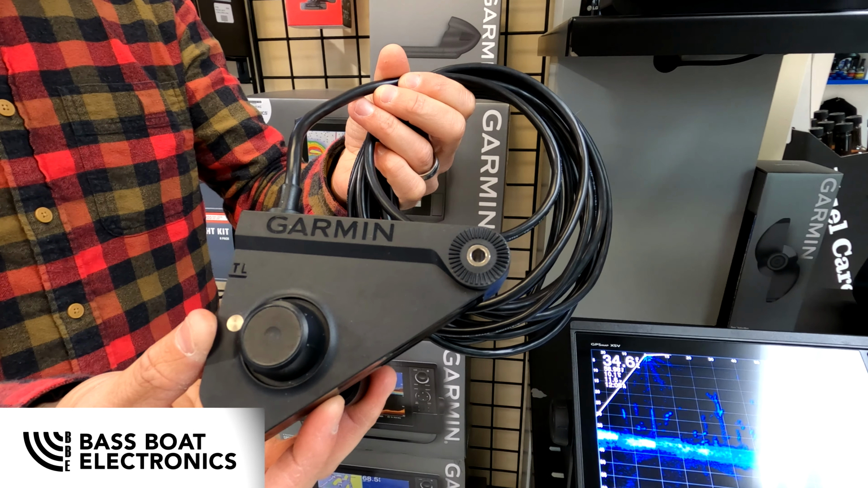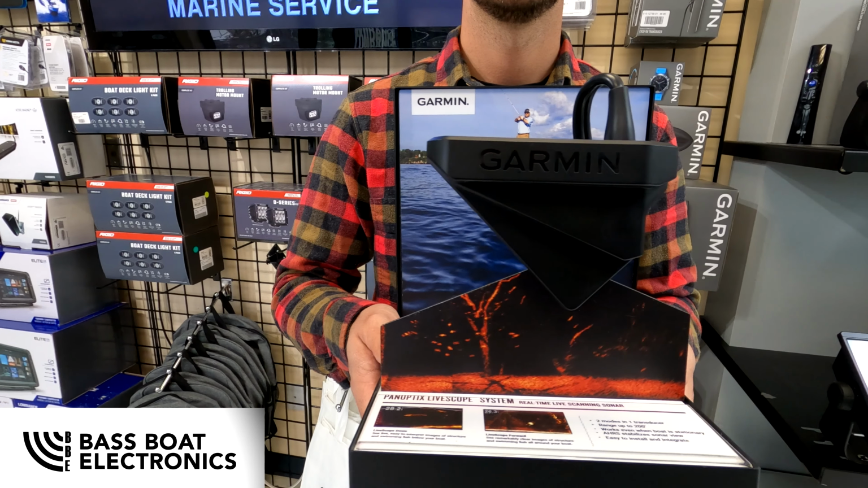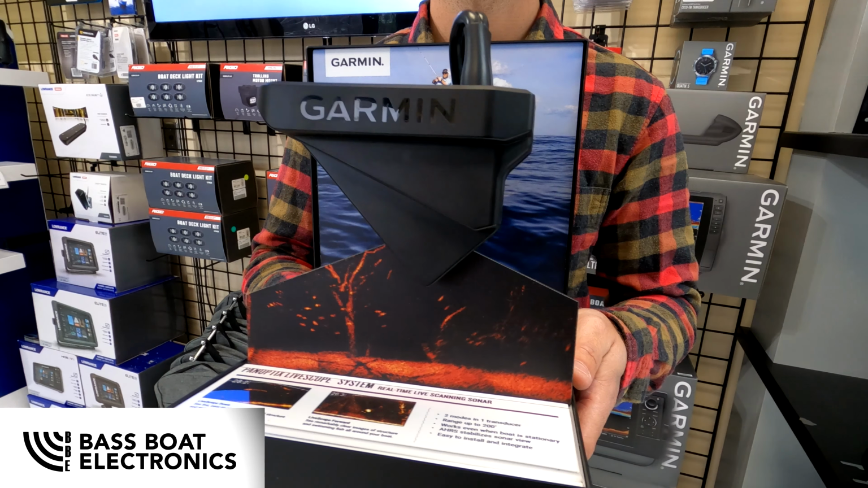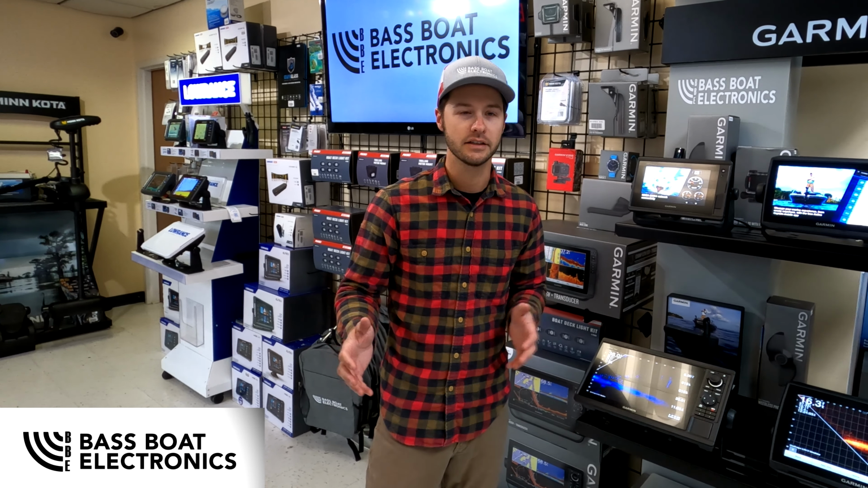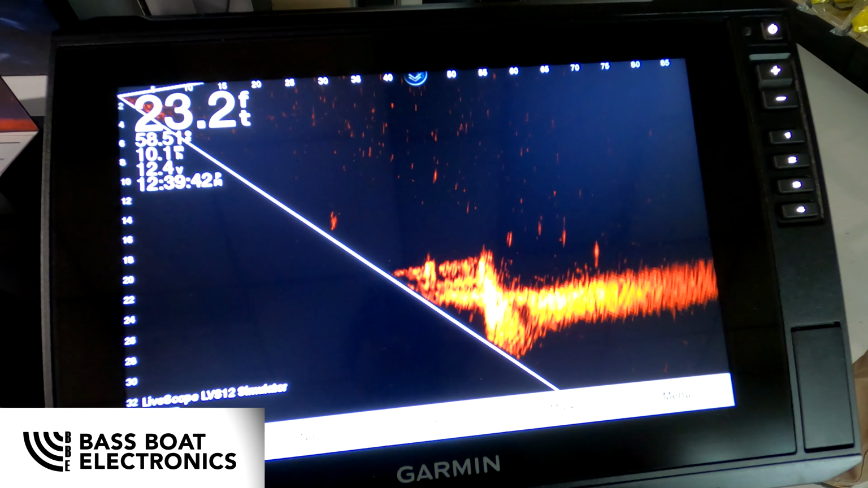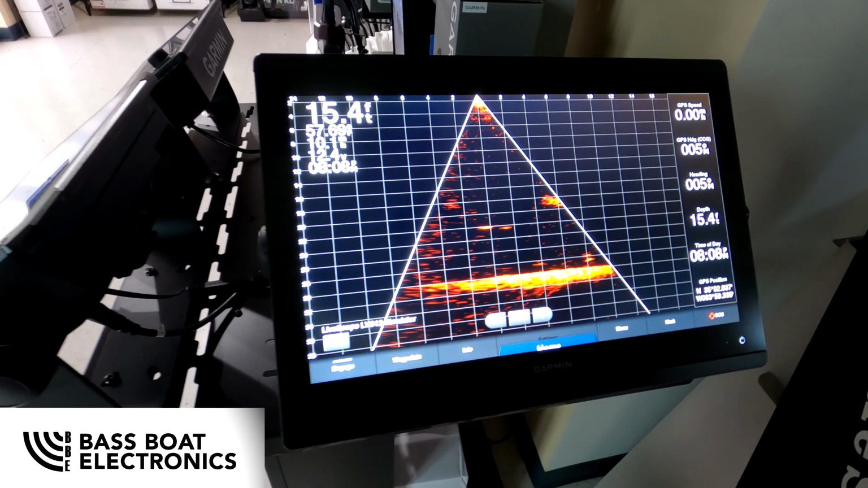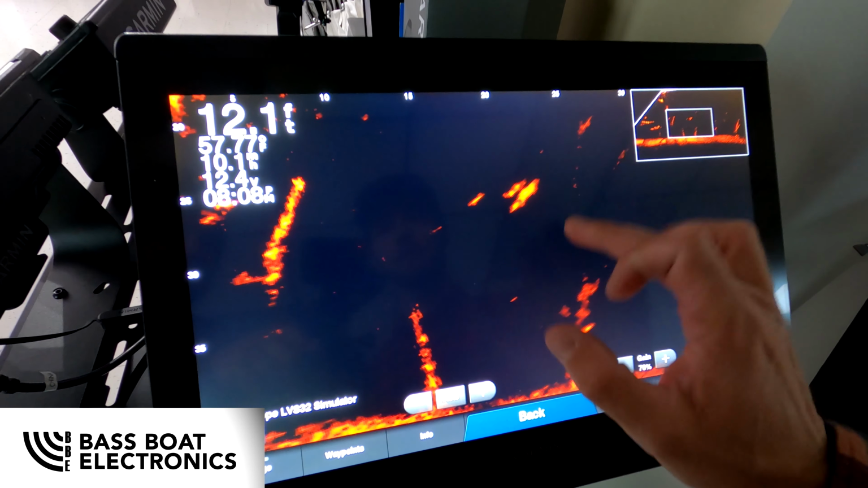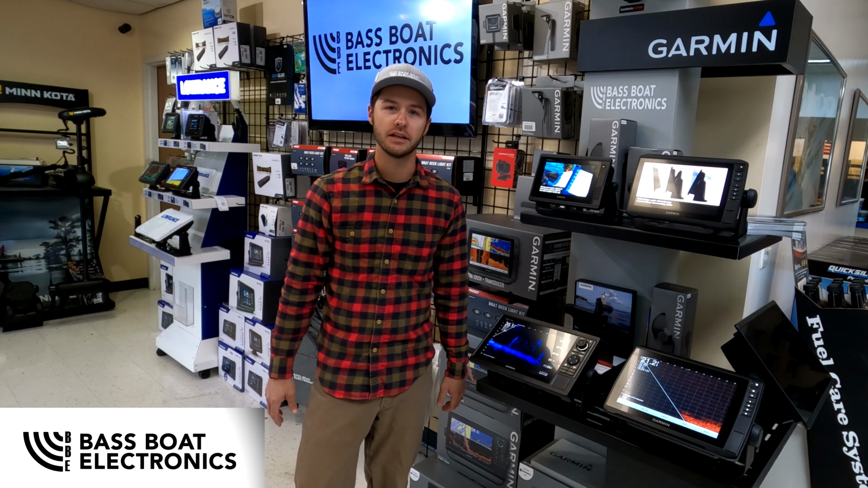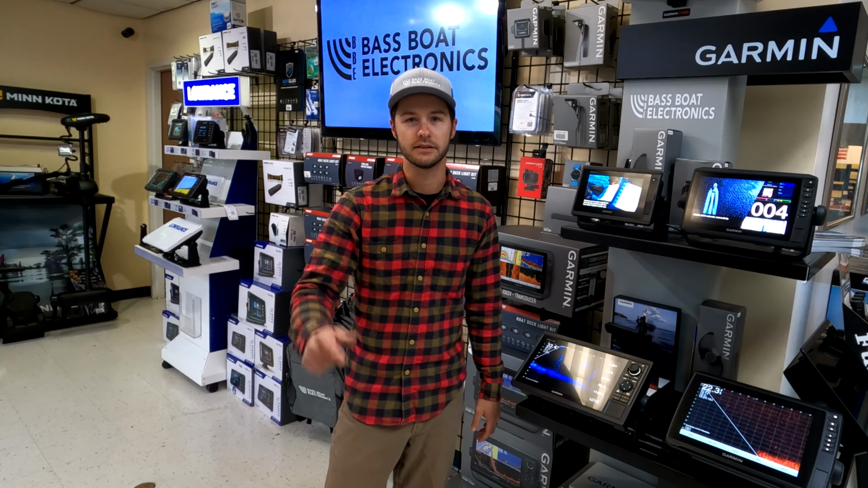Today we want to talk about the LVS12 and the LVS32 Panoptix transducers. We get lots of questions on what's the difference, what should I decide. You know, we've got the EchoMap Ultra units and the 86 series that can run the LVS12, plug and play, and the 32 is going to have your full spectrum LiveScope view. So we compiled some video on the water so you can make the decision.